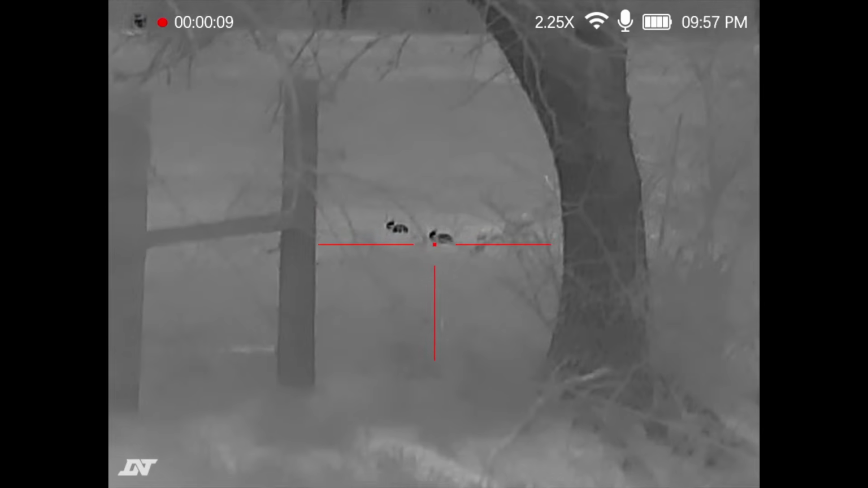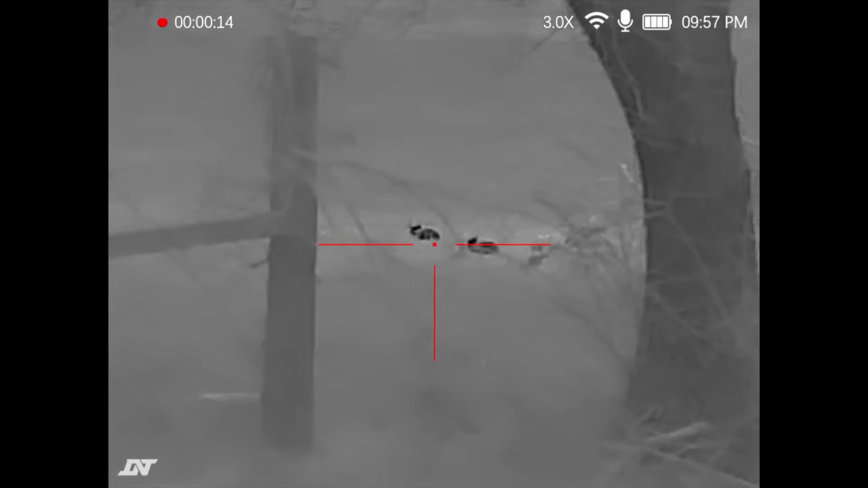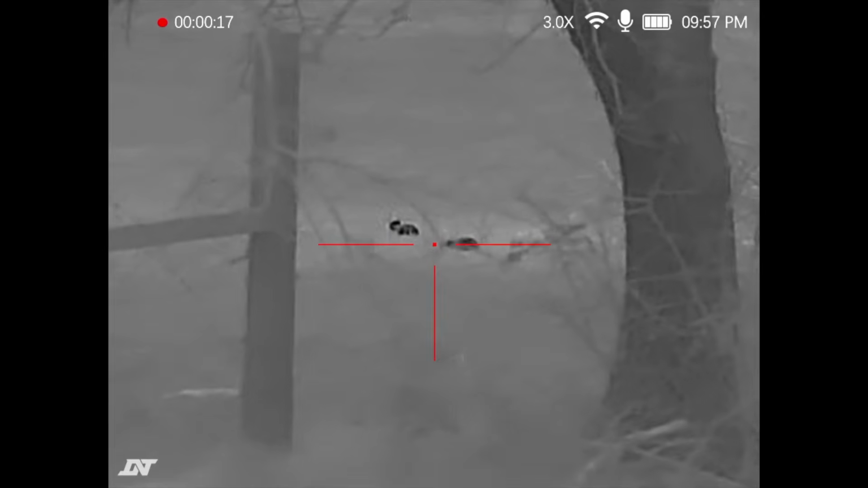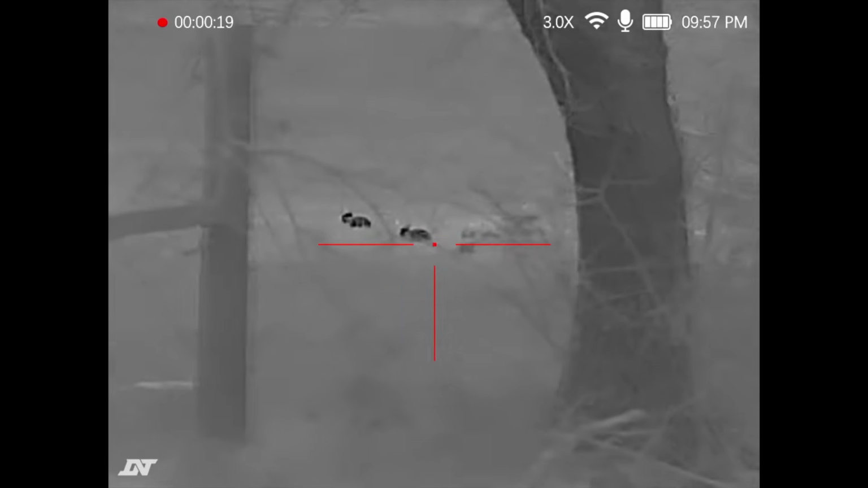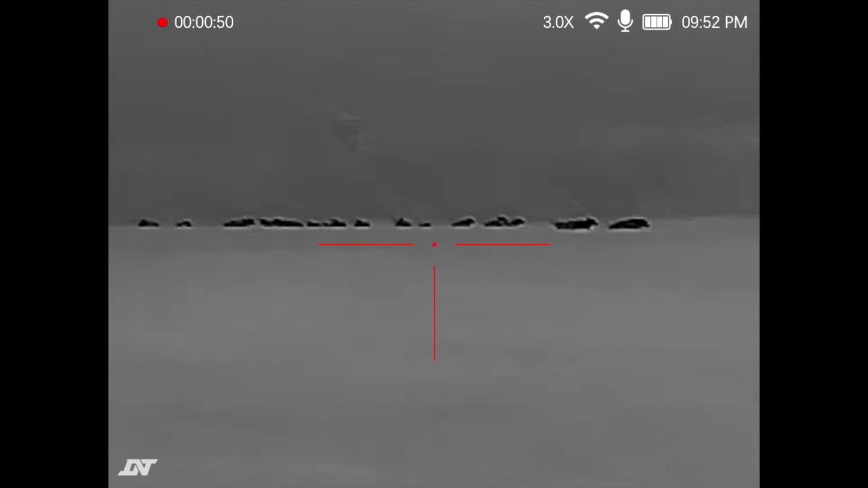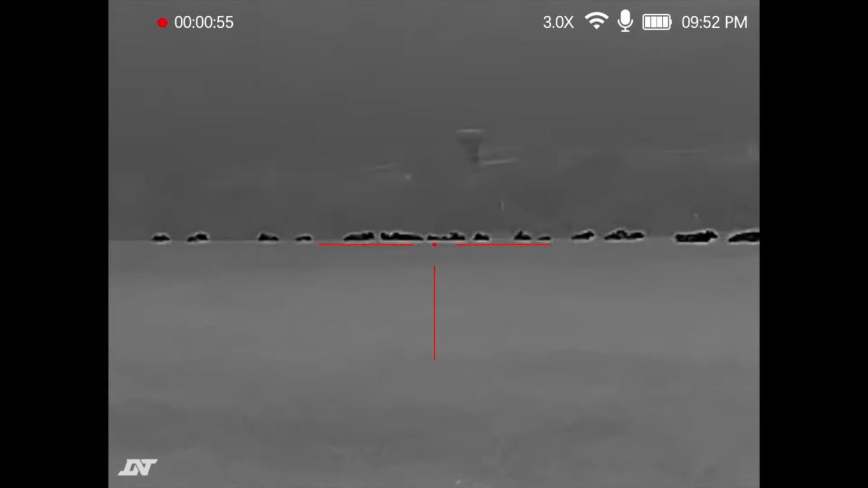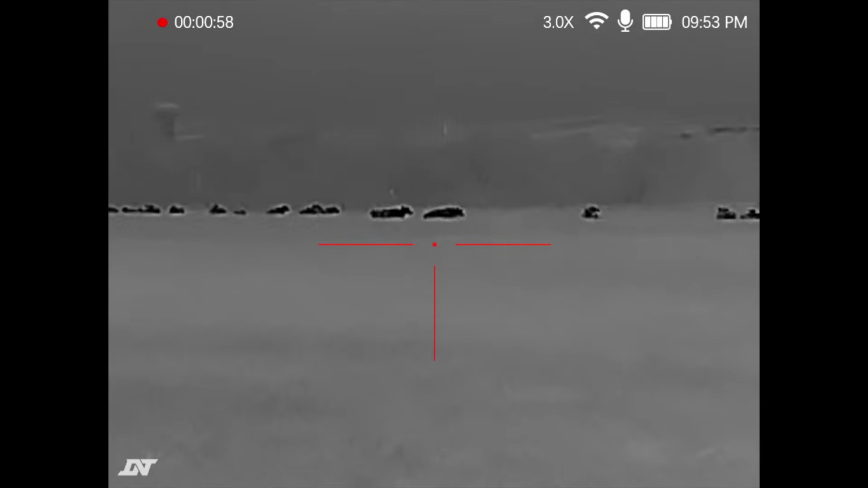We'll do a little zoom. 3X. There you go. We got a bunny there and a bunny there. And I'm just holding the monocular as a handheld scanner right now. Now at 3X, this still looks pretty good to me, man. You're talking 300-400 yards. I can look out here and see there are no hogs, that these are cows. And that is pretty good, if you ask me, for digital zoom.